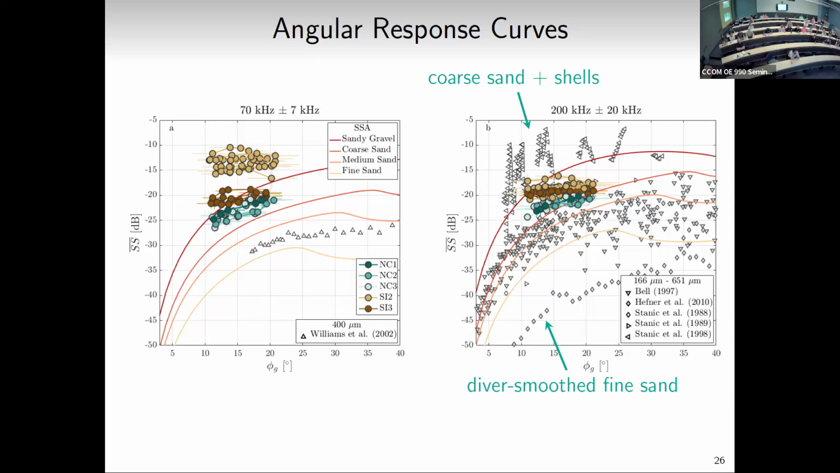And then this stuff here, coarse sand and shells. Almost all of those literature measurements have some quantity of shell in them. So there's still a lot more work to be done to understand the influence of shells and different grain sizes and the roughness of that interface.